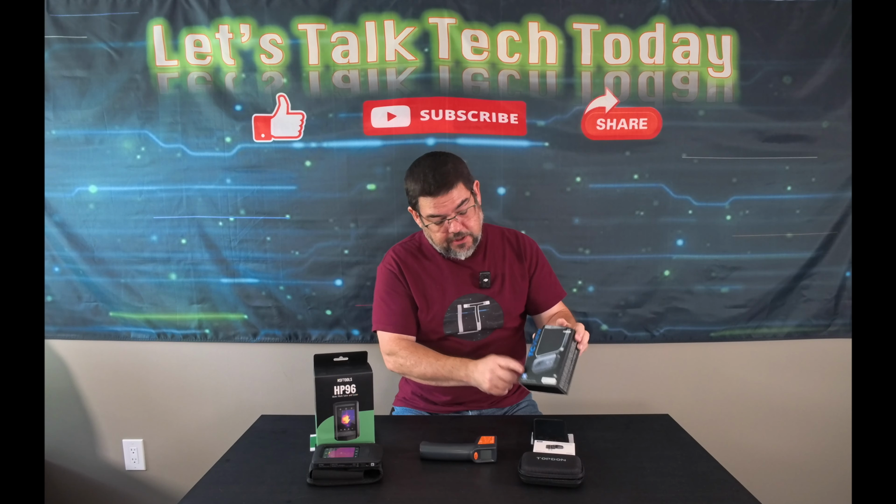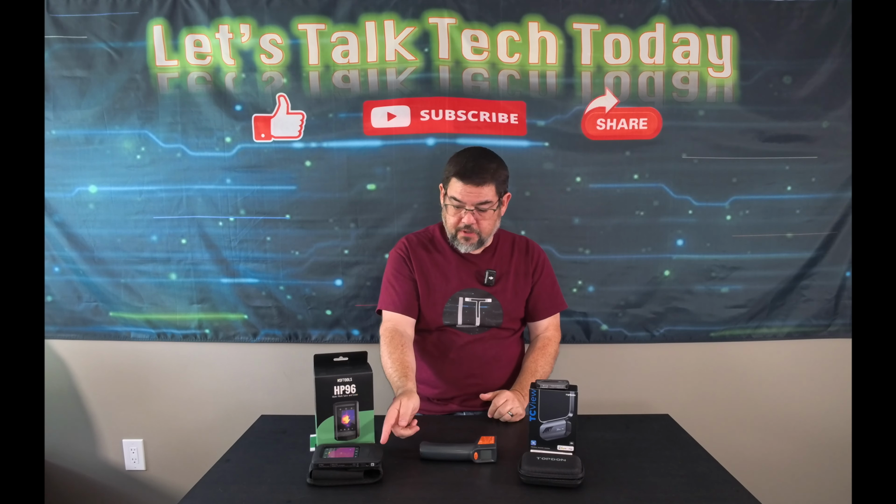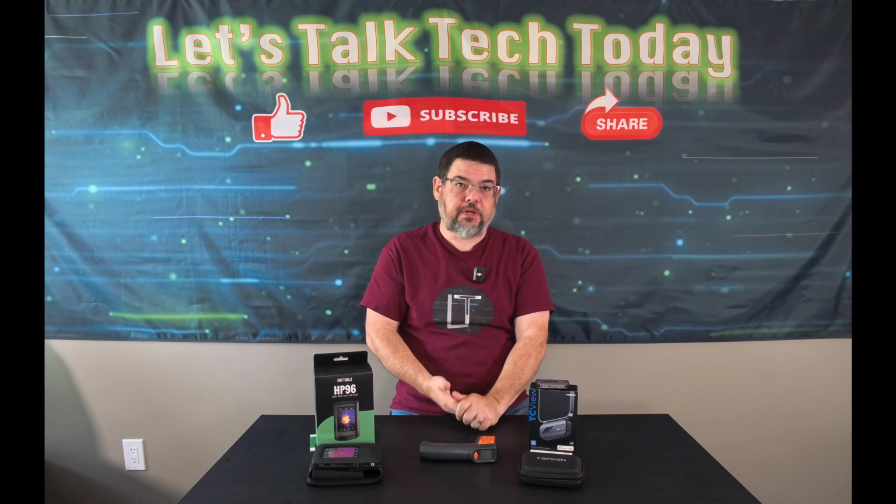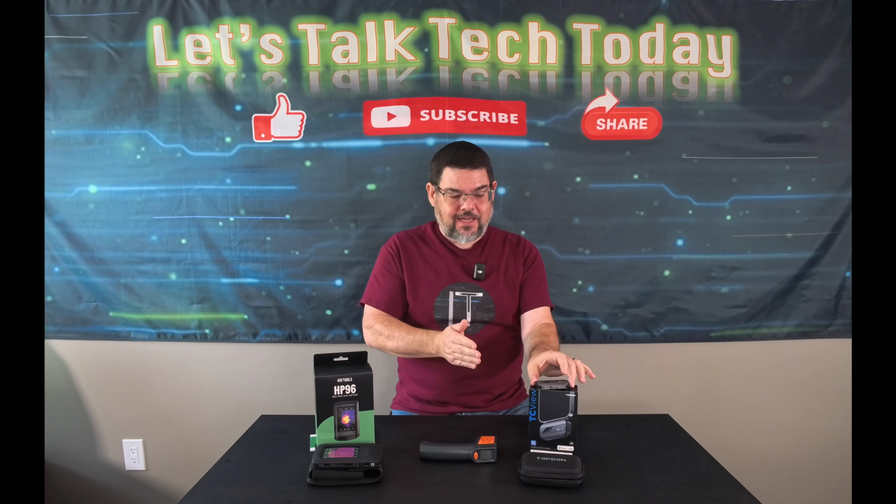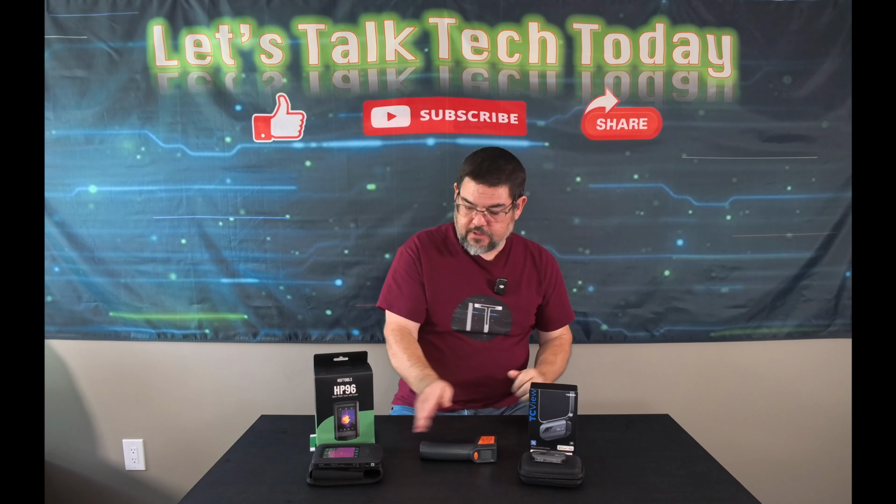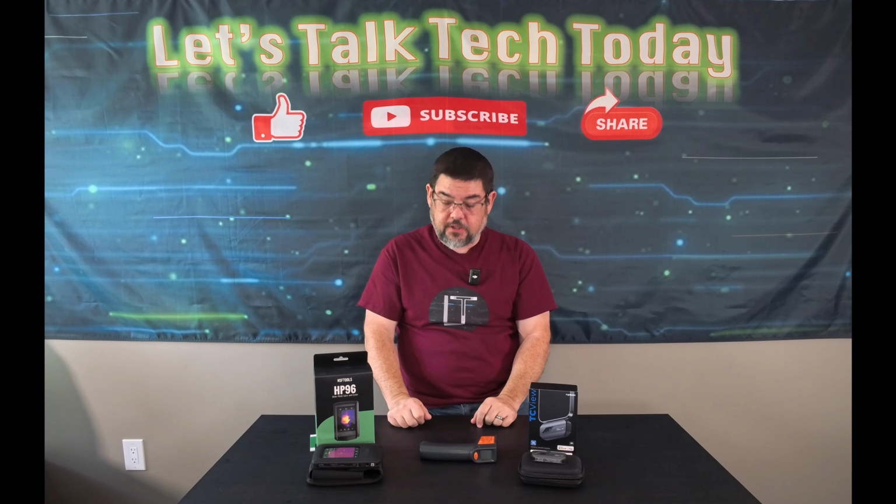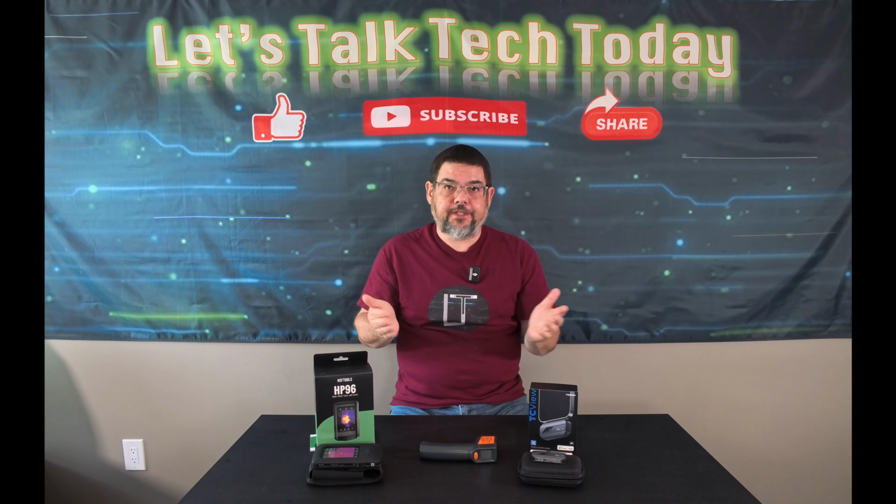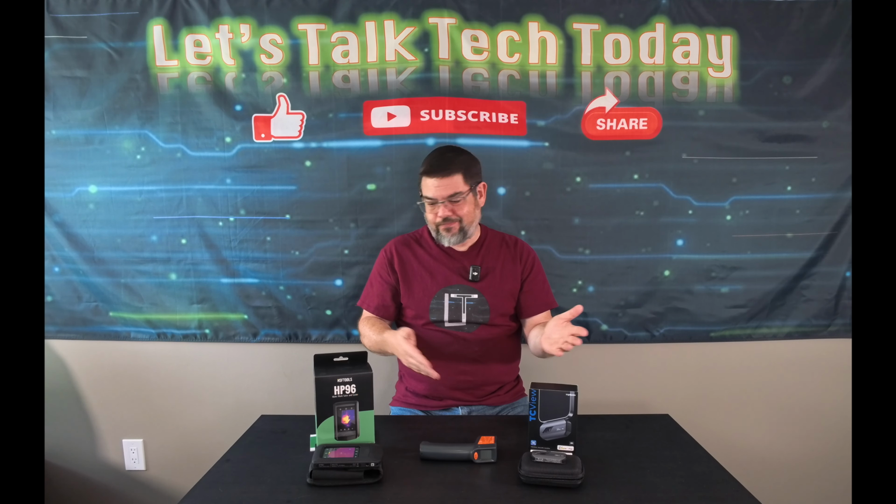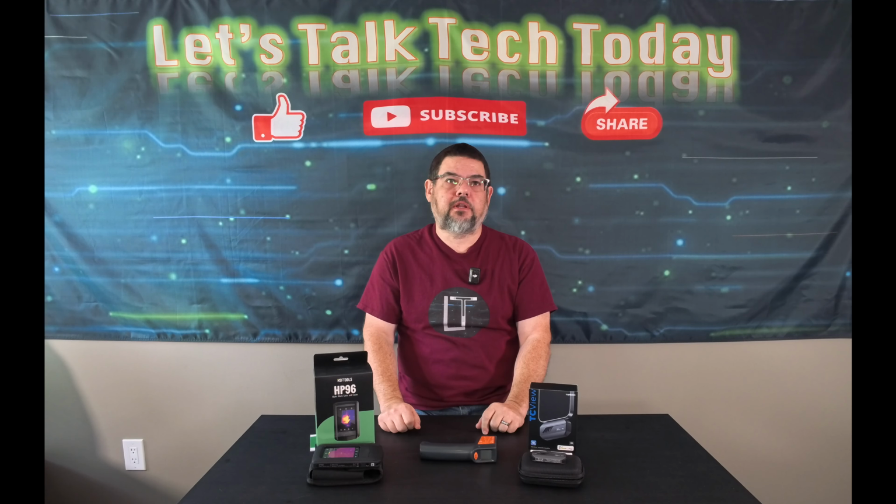But I'm likely going to be returning this TOPDON one just because I found this one to be more user-friendly, simple to use, less expensive, and I did not like the slow rate that this takes to recalibrate. This one being less expensive, to me, one did better. Resolution wise, the TOPDON is 256 by 192. They're close to that range, so I'm going to call that an even split between them.